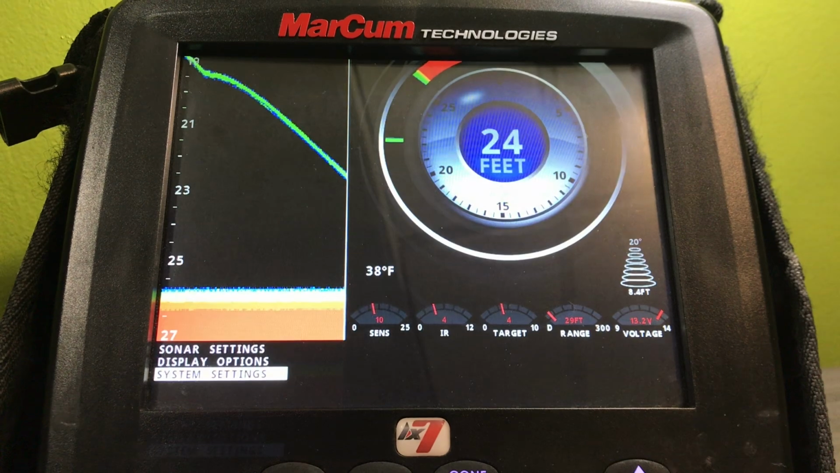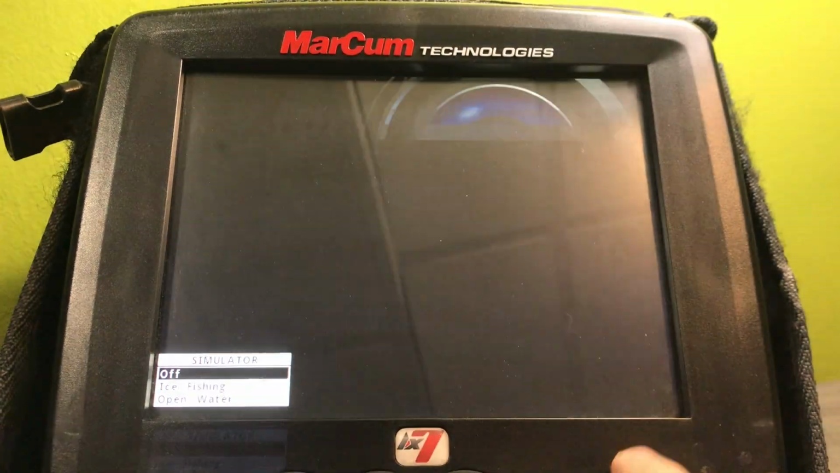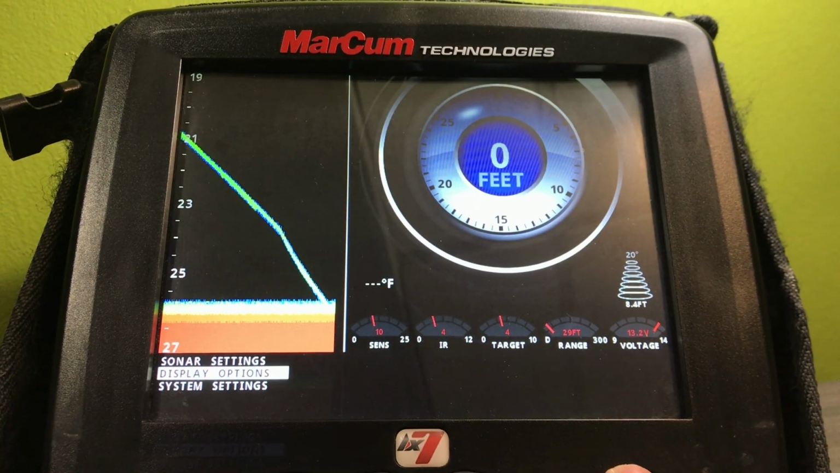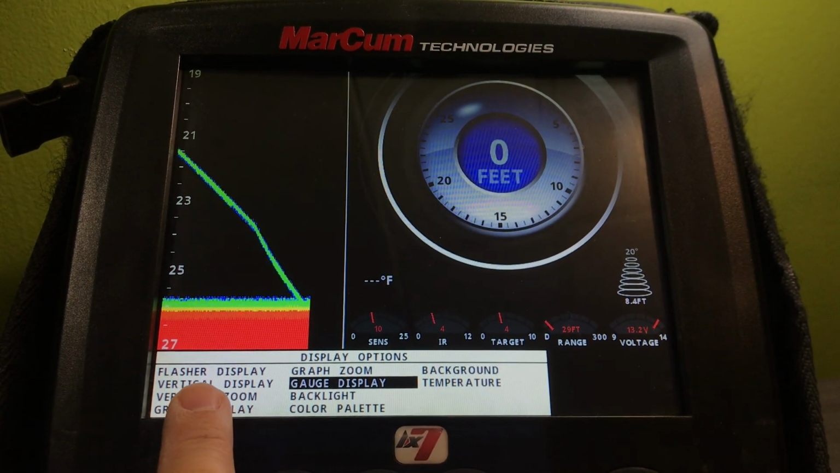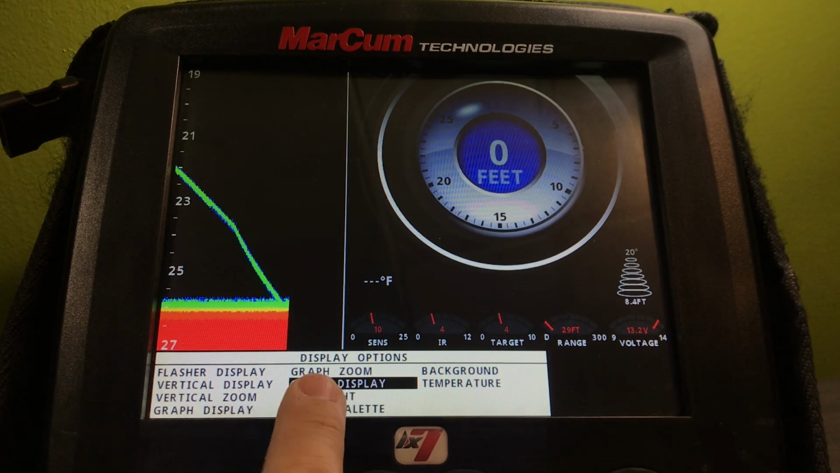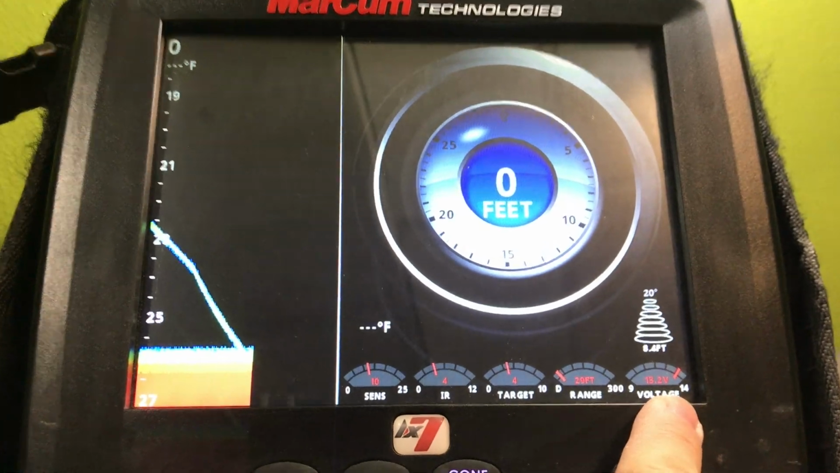I'm going to turn this off for a second here, and then I'm going to go to display options. So you have your flasher display, vertical zoom, graph zoom, and then gauge. Right now I have the gauge display on.